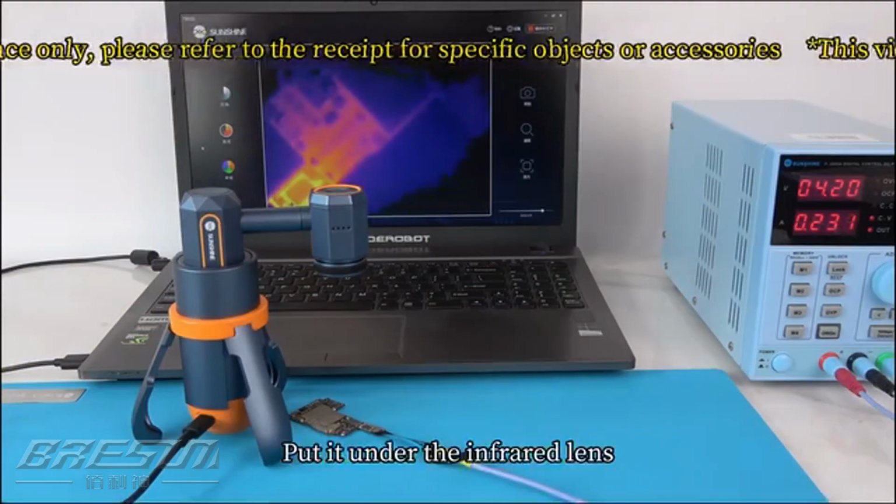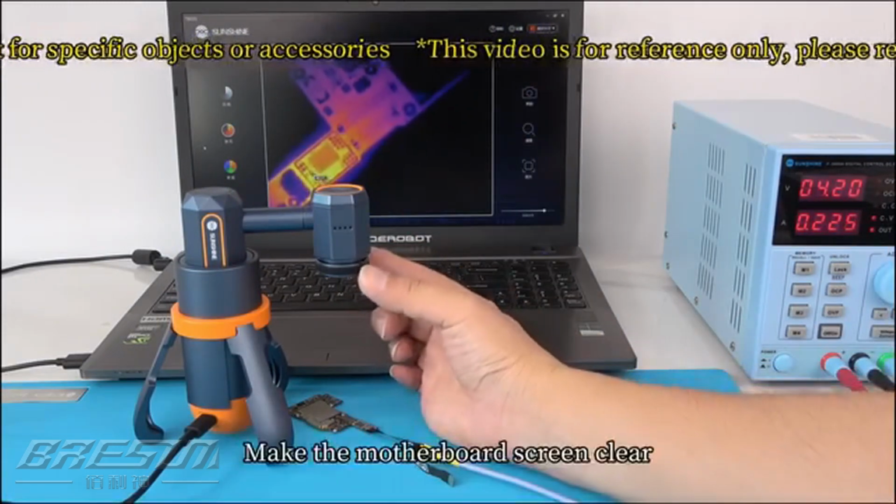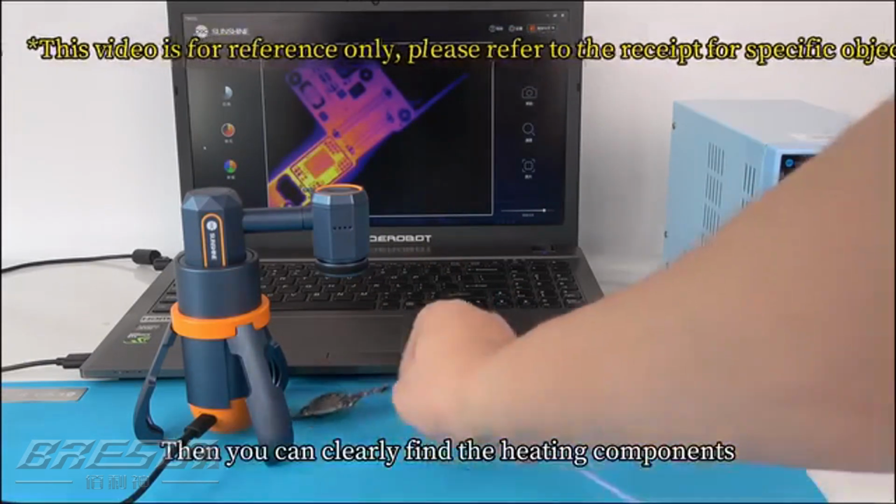Put it under the infrared lens. Then rotate the focusing ring left or right. Make the motherboard screen clear. Then you can clearly find the heating components.